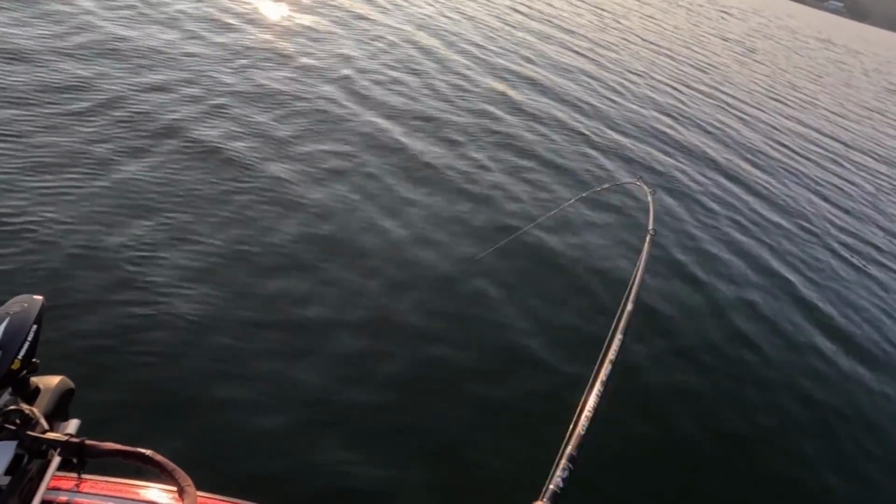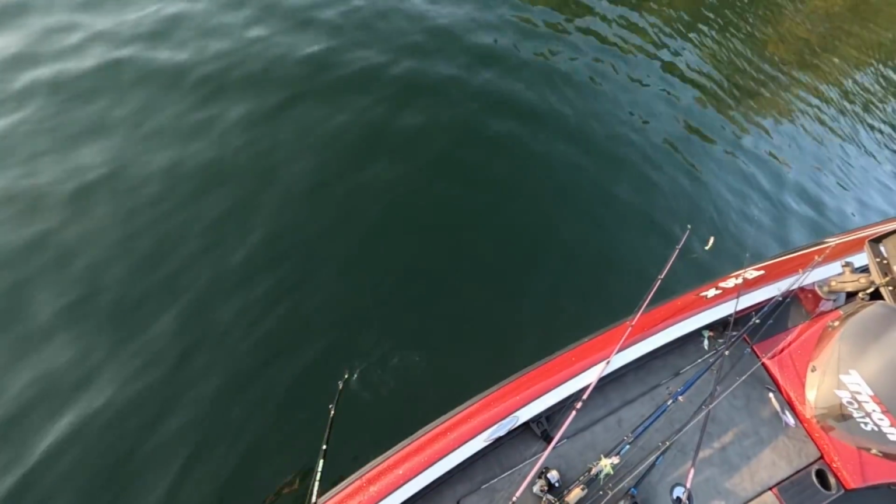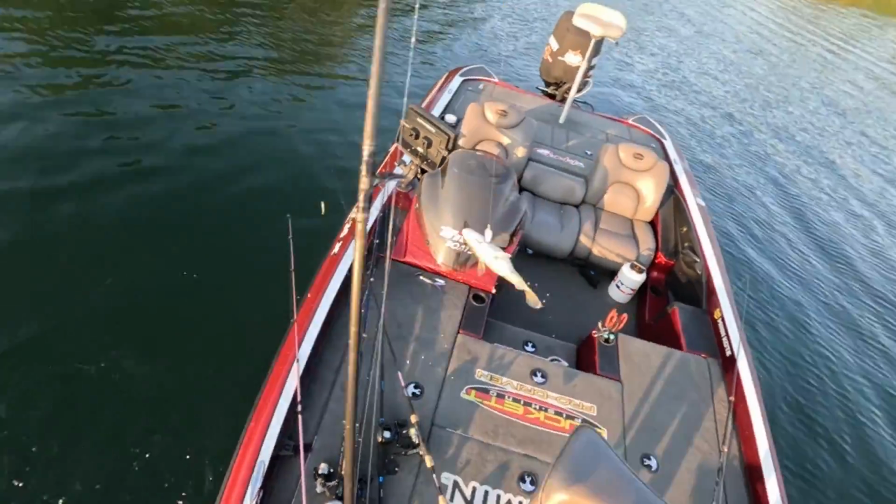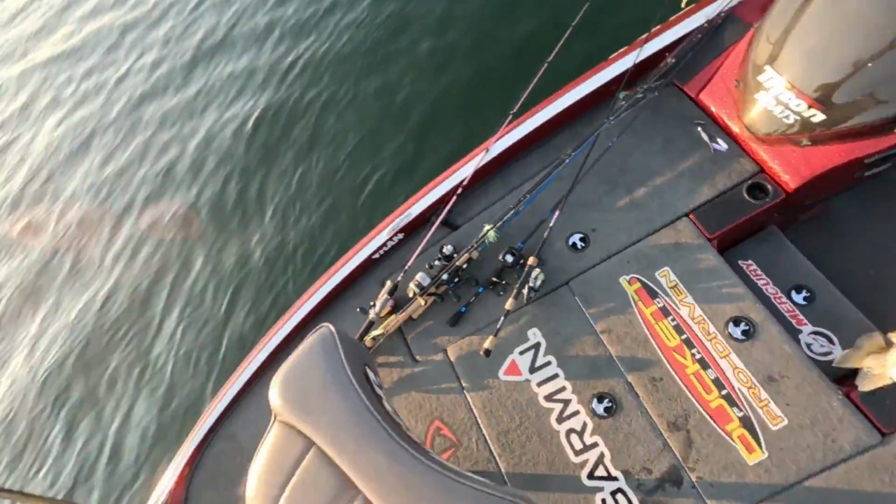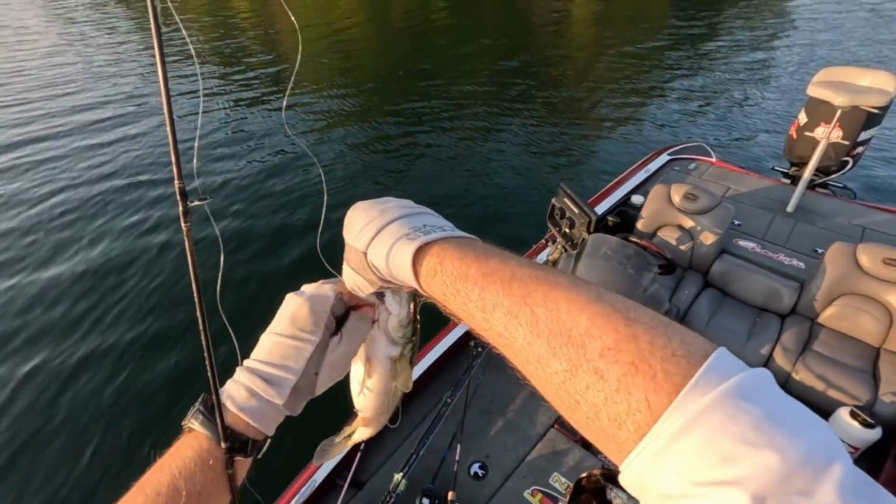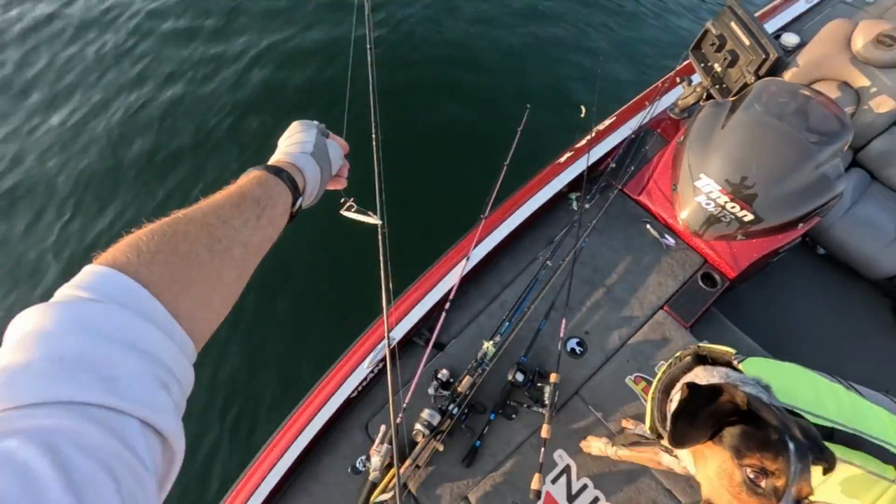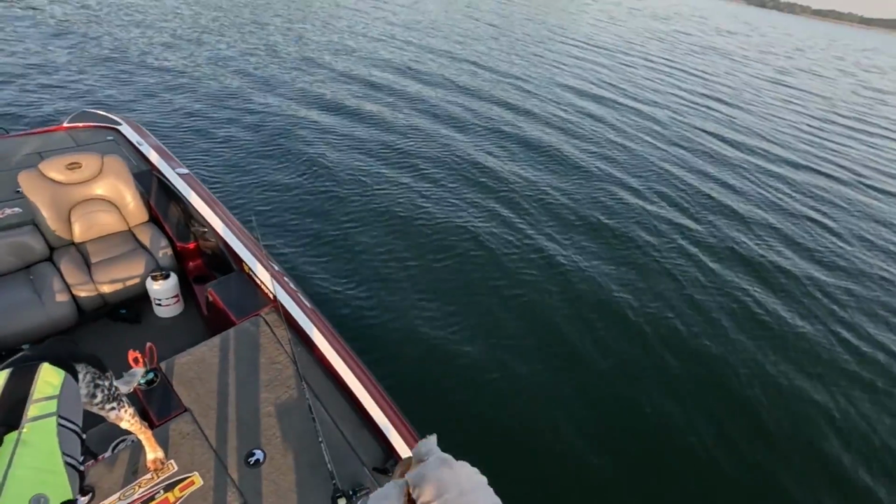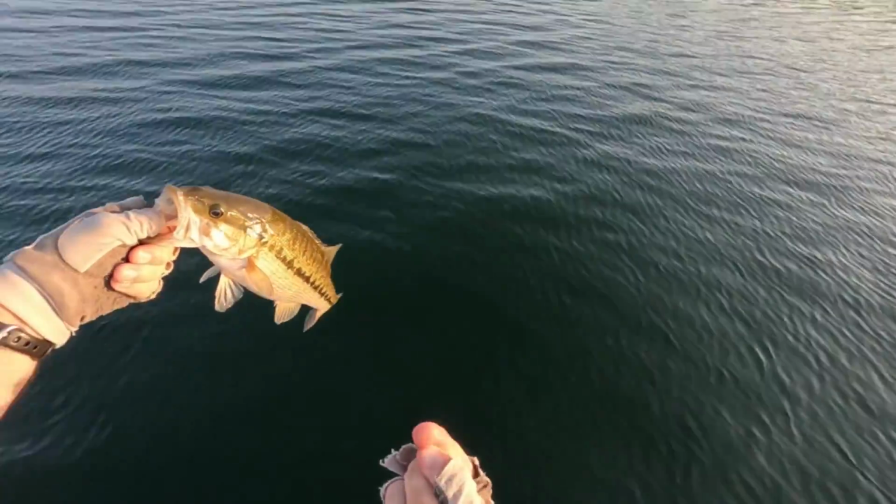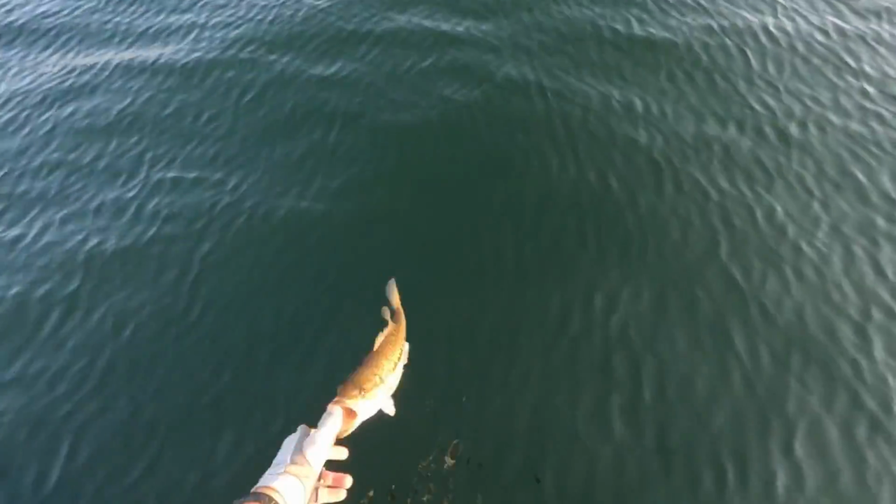Like a good one too. I got him sideways. No, looks like a good one. Hey, not a bad bass at all. See the fish, Coda? That's no spook. Woo! Little sharp sandpaper teeth. Alright, they're feeding up well. See what I tell you?